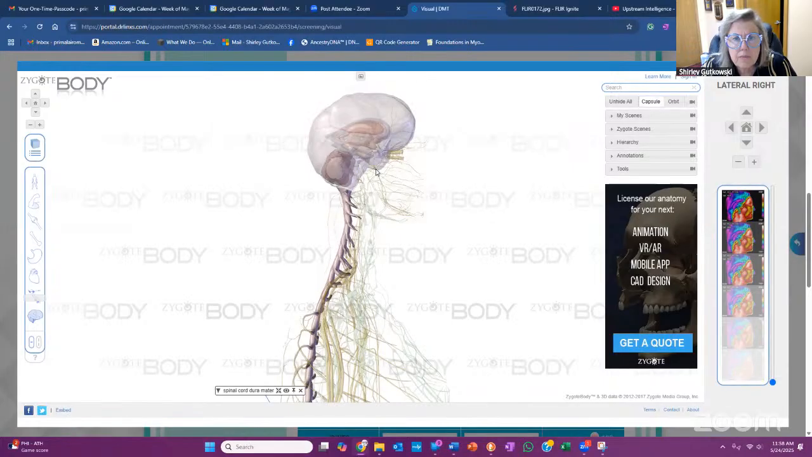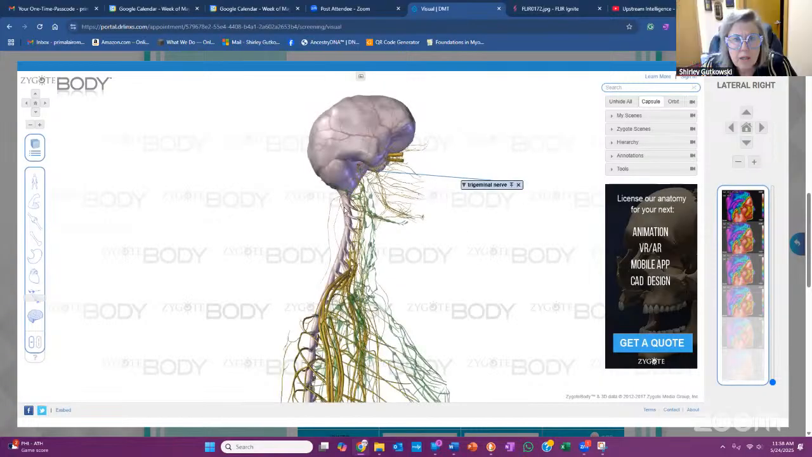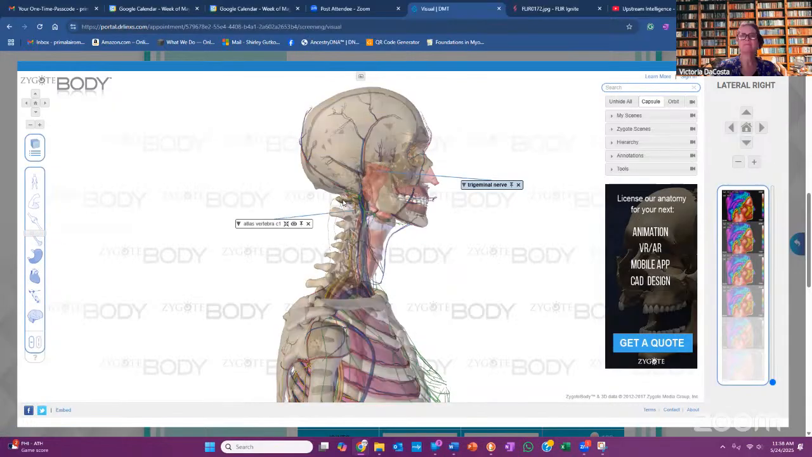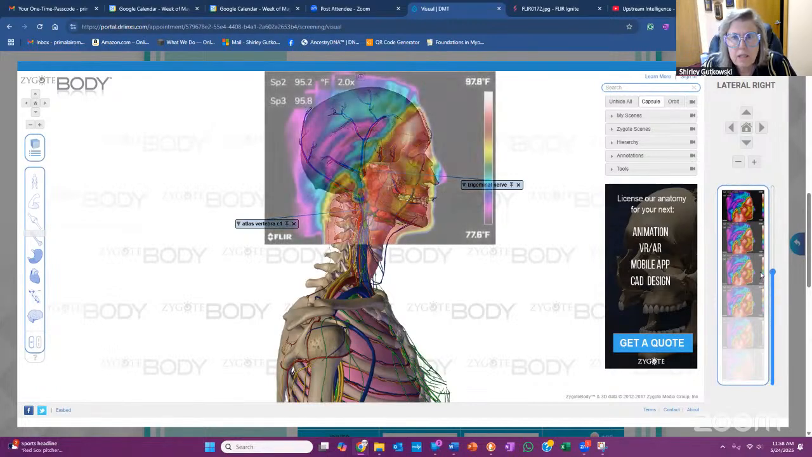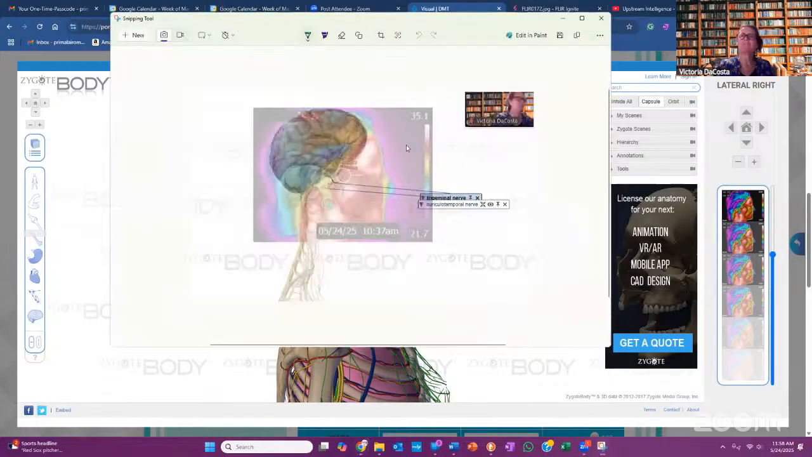Okay, so this I made good use of. That's the lingual nerve. I didn't want that one. Was the little pin. And then I can go back over here and get a bone and highlight this bone here. That's the atlas. And then go like that. And then I can do this and kind of put a story together. Yes, exactly, Shirley. That's exactly what we're doing, putting the story together. Exactly right.